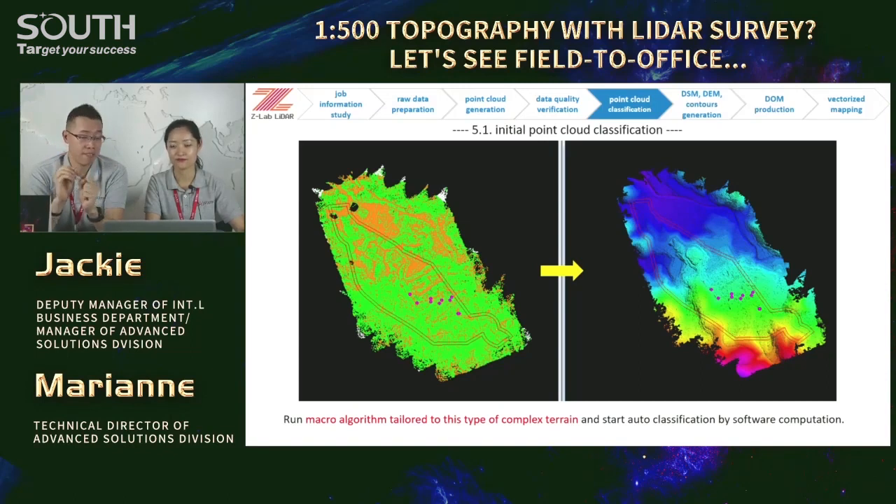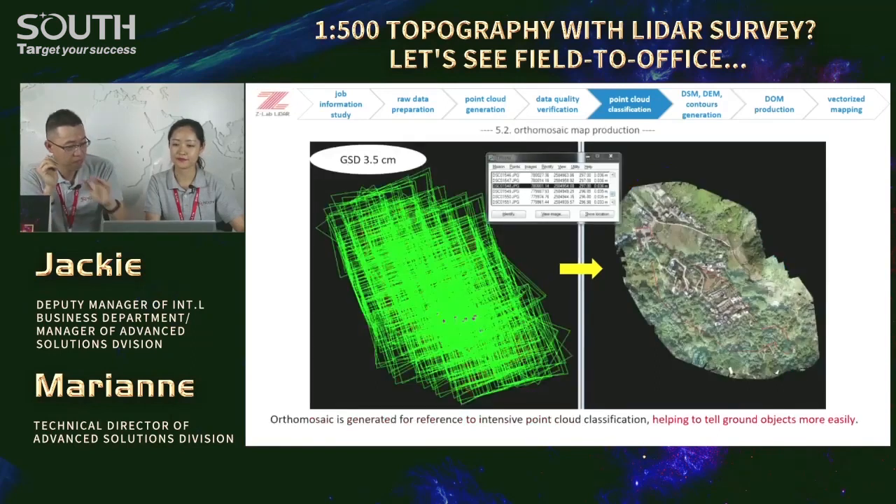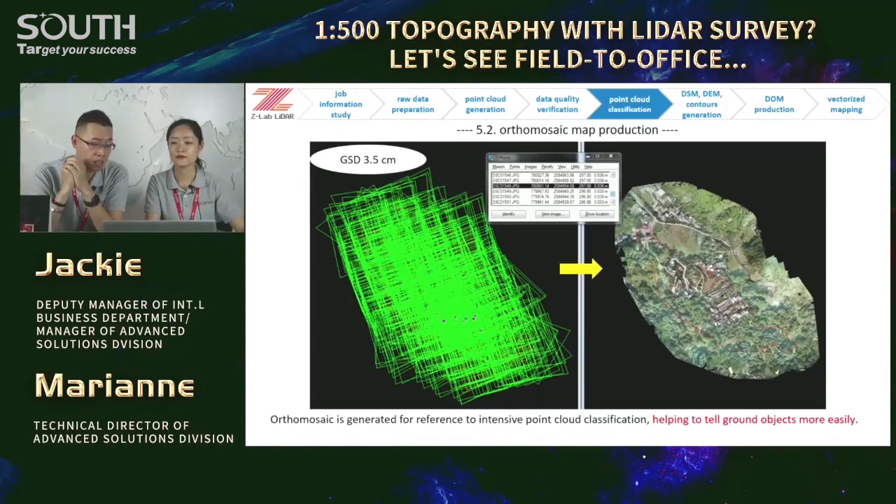We will work on the auto mosaic that would be used as a reference to tell ground objects more easily. And the 3.5 centimeter GSD here, see, right? It's good enough for our coming 5 centimeter resolution photo map production. It's for this mission. Yep, for this mission, of course.